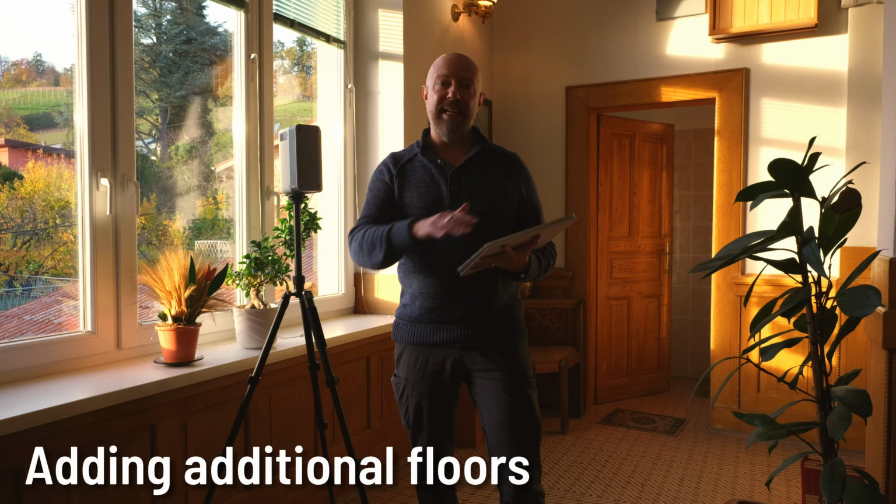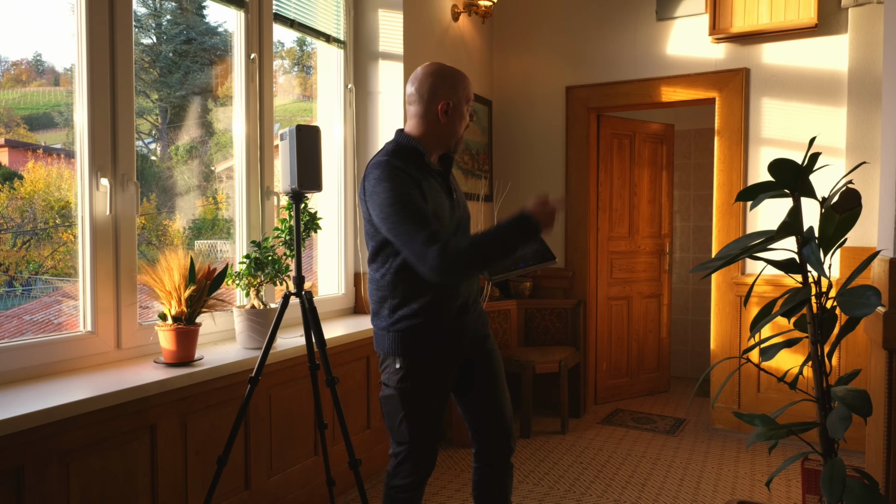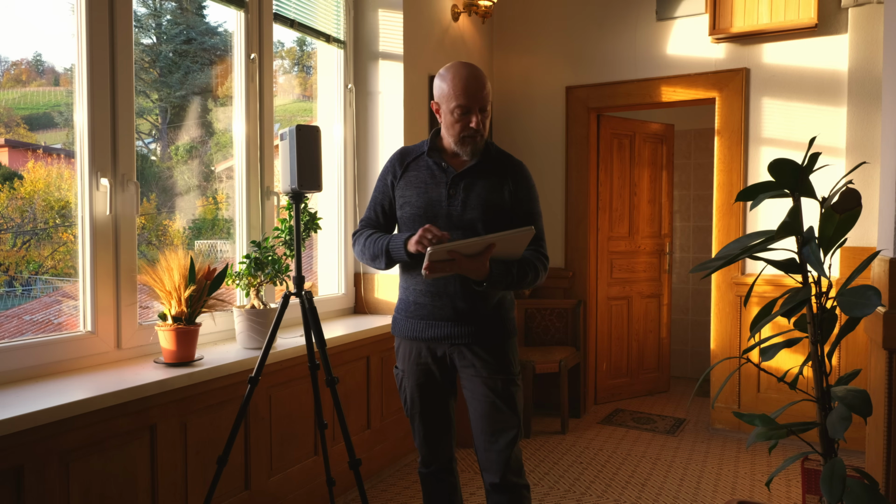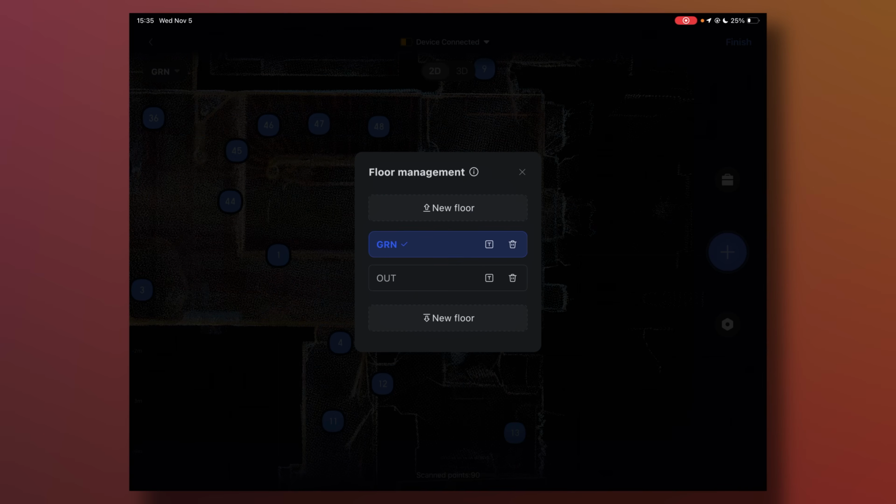We've captured the stairs, and now I'm up on the landing. Now this technically might not be considered a floor, but given that it is a large area and there's a bathroom here, we're calling it a floor. So with that in mind, I need to go into the software and tell it that we're now on another floor. And to do that, all I have to do is go to the floor manager, which is up here under settings, and then add a floor.